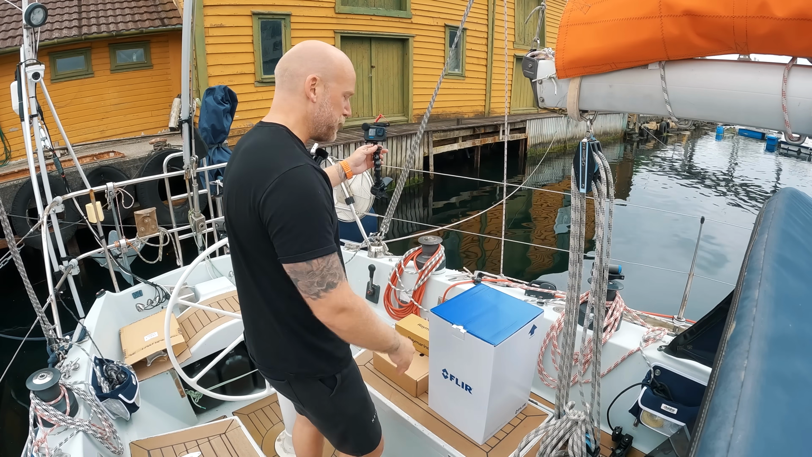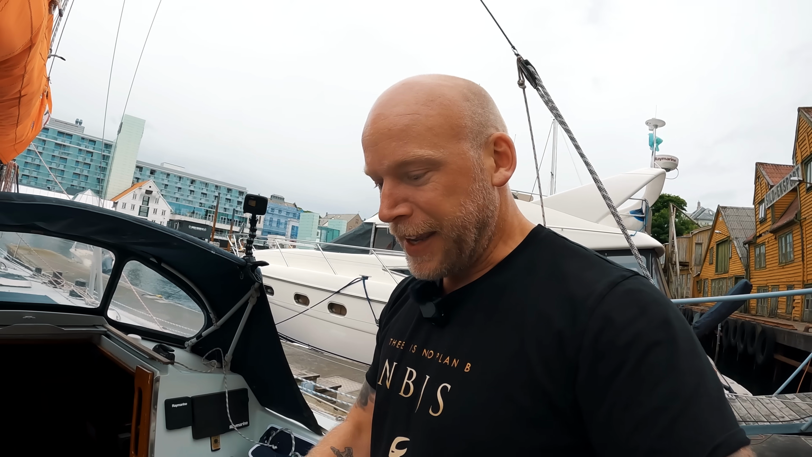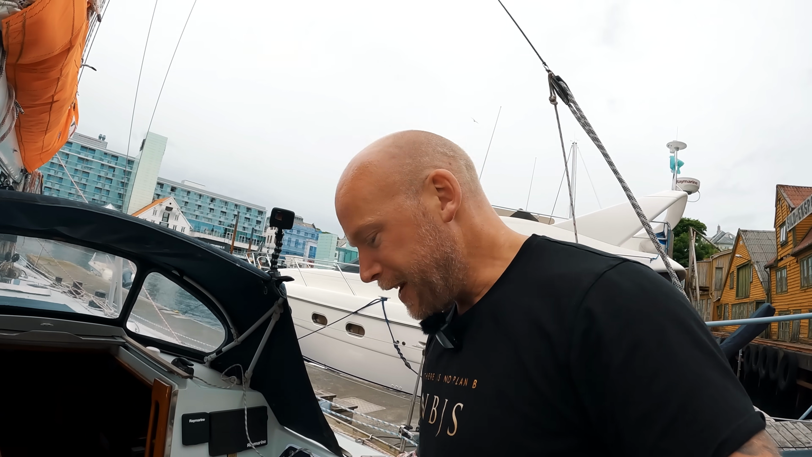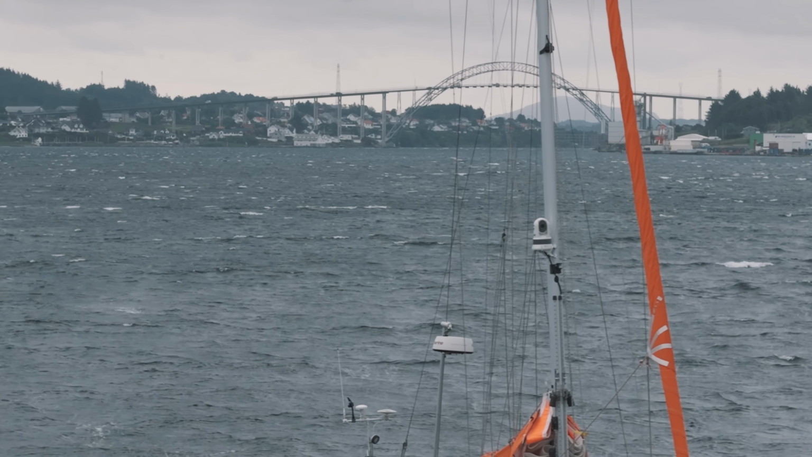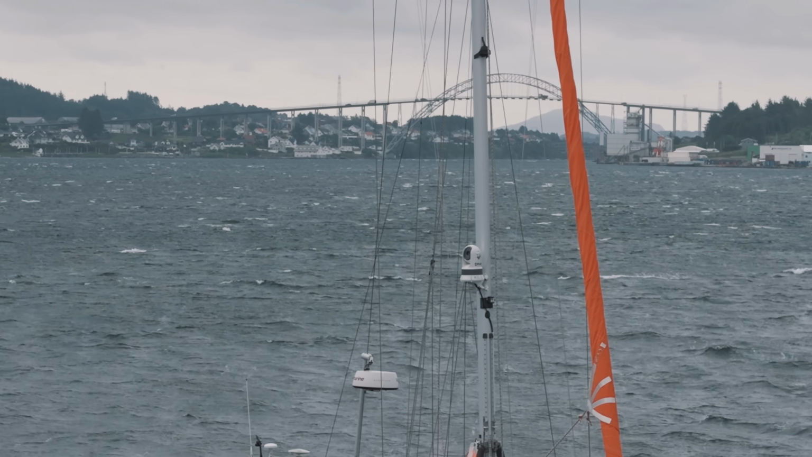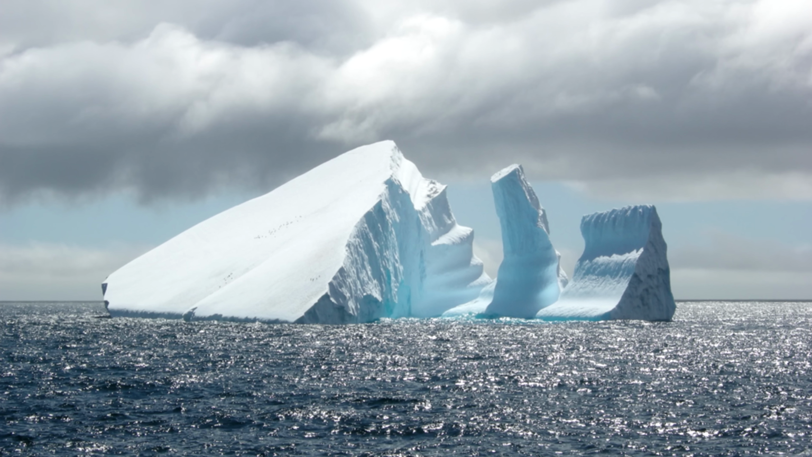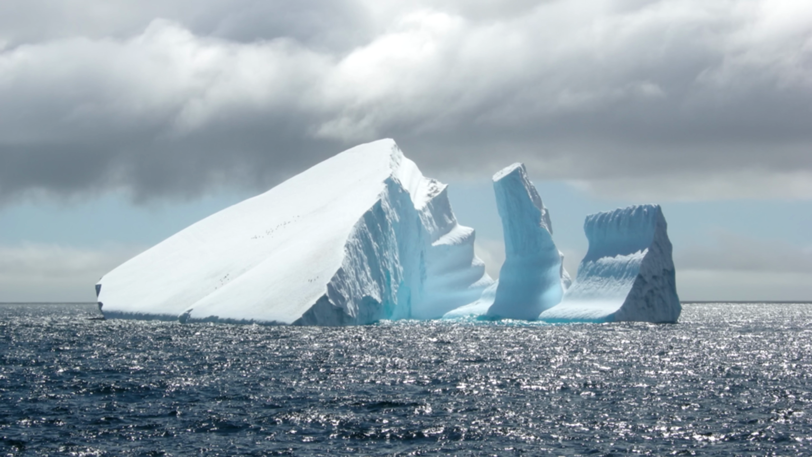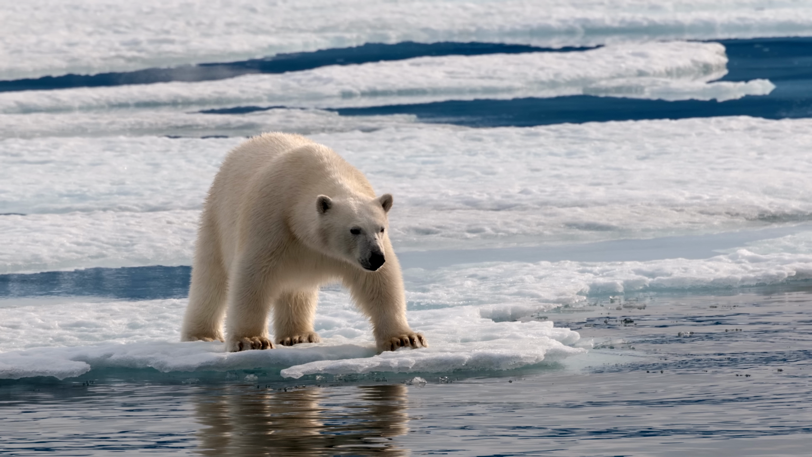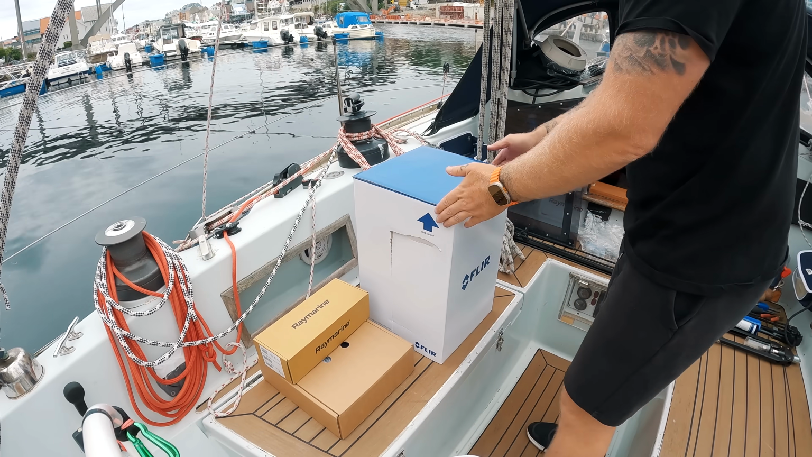So this is the C300M, brand new zoom camera, and we're gonna take it out now and have a look at it. And my vision to have this on board is to have vision to see around me. It almost excludes having binoculars on board, so I can't wait to test this out. And maybe it can make life easier to see icebergs or even polar bears in Greenland. So as I'm alone with no lookout, this could be a really great addition. Let's check it out. So let's start off with the camera.